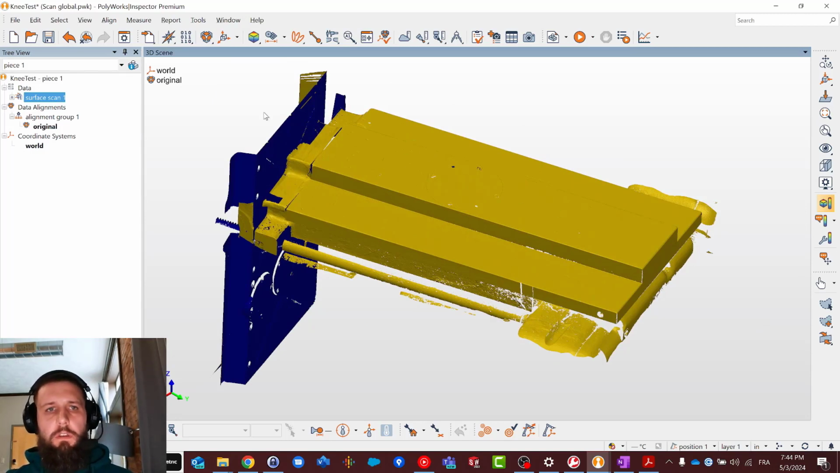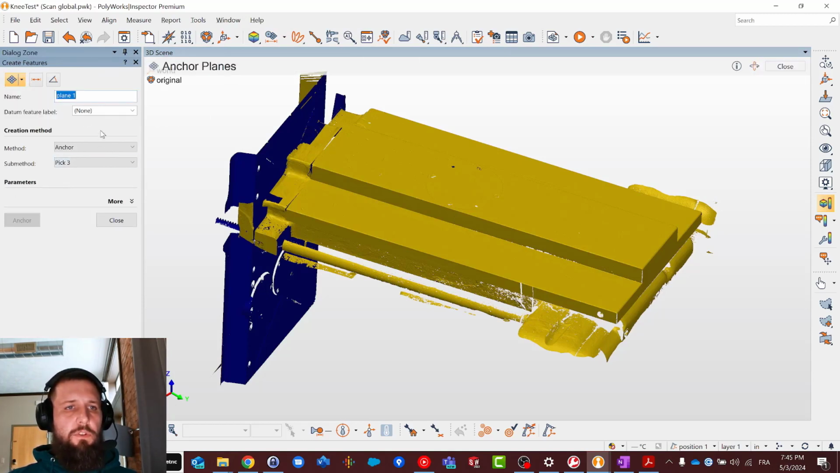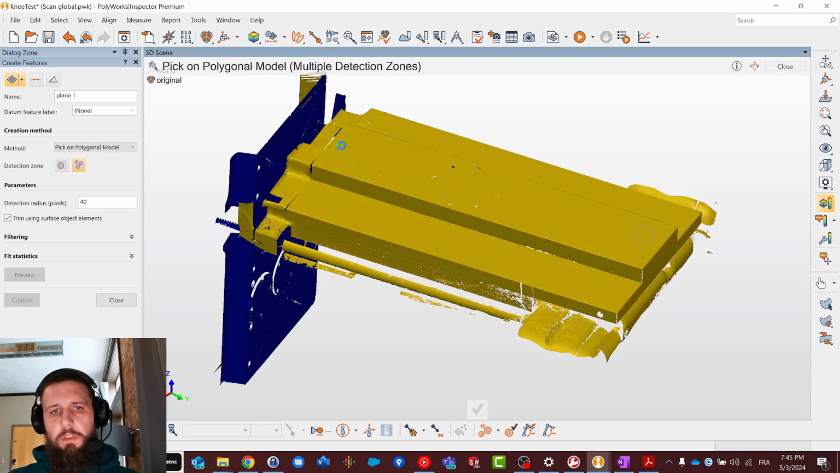First of all, I need to start creating what we call features. As I said earlier, this top surface here, I think, is my best surface. It still has some original scraping, so it's only fair to start creating my geometries on this surface. I'm going to directly click on the polygonal model and try to extract a plane here. You can see I clicked here and it automatically highlighted all the points that the software thinks belong to the same plane. So I'm going to accept that.